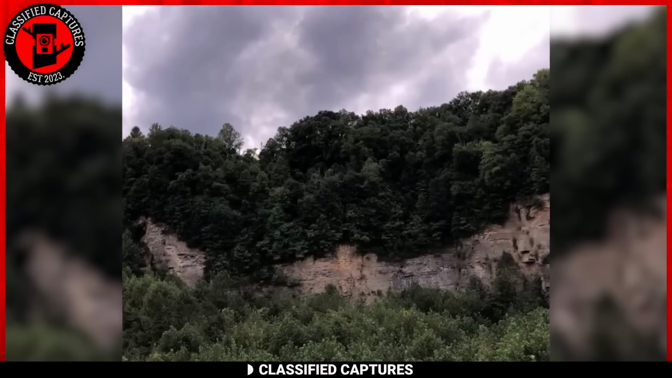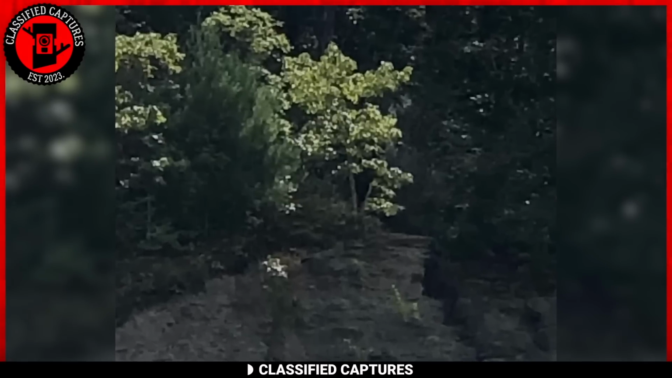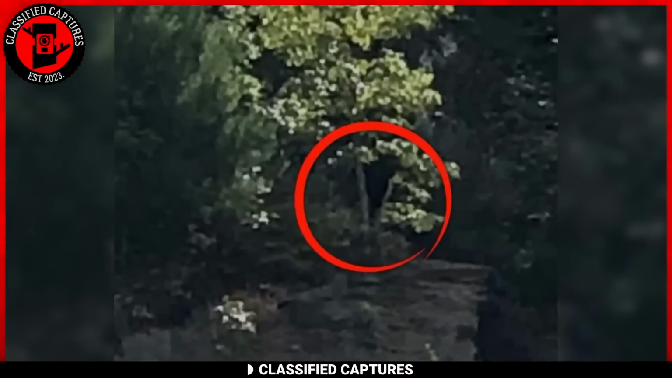As he was inspecting the prints, the man's heart must have raced when he heard rustling leaves in the brush ahead. He turned to find himself face to face with a peeking Bigfoot. The creature stared at him, a moment frozen in time before vanishing into the woods.